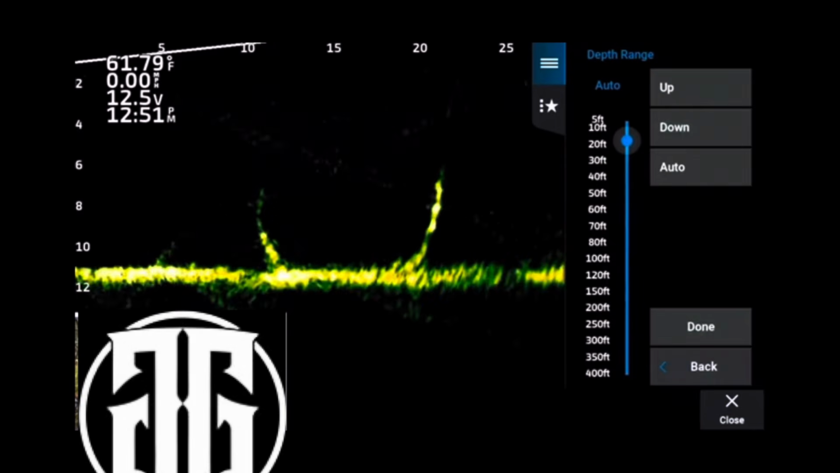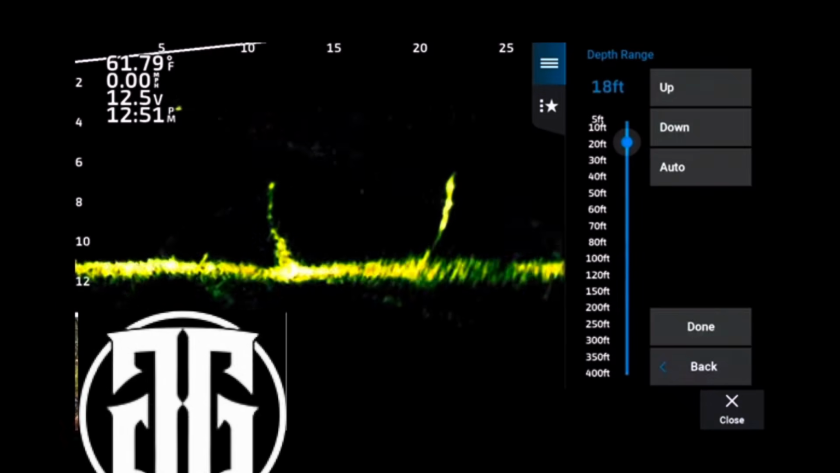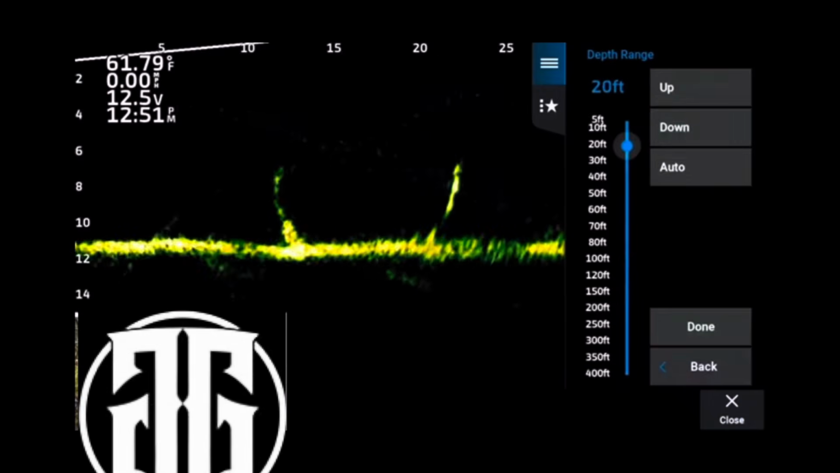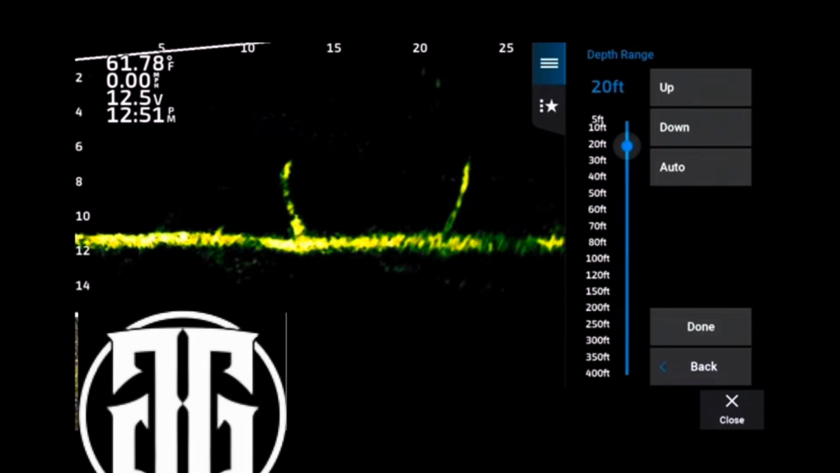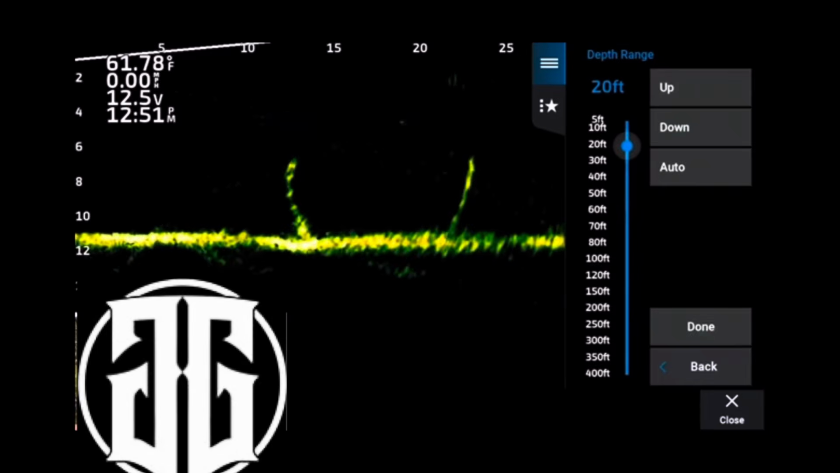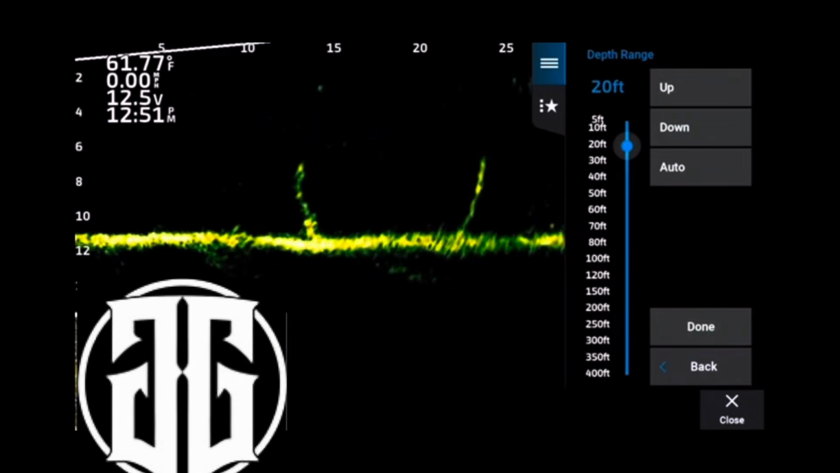The fuzz will clean up in two ways. It's making it smaller on the screen, but you're also increasing the power, which will help blast through the algae and things in the water. So it's kind of a two-way door. You actually gain two things by doing this.